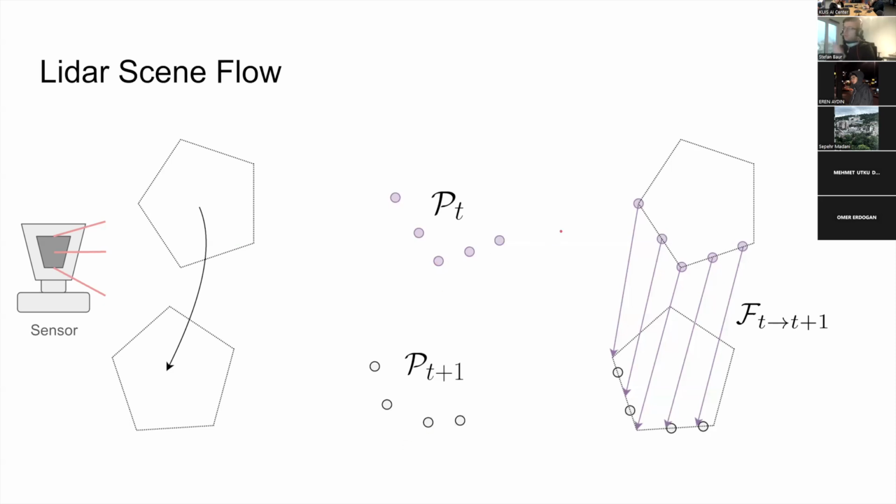And now you ask yourself, okay, how did each point in the first point cloud move when we go from the first point cloud to the second point cloud? So it's not about finding absolute correspondences, but it's more like, okay, what's the underlying motion that caused this displacement, basically? And that's what scene flow is trying to answer.